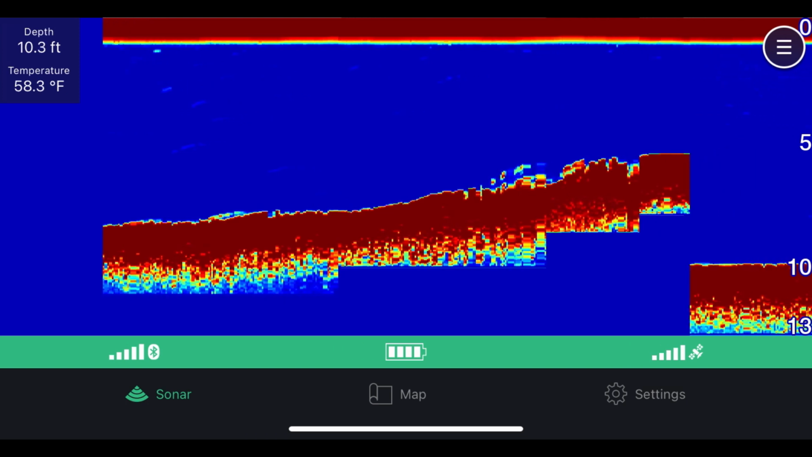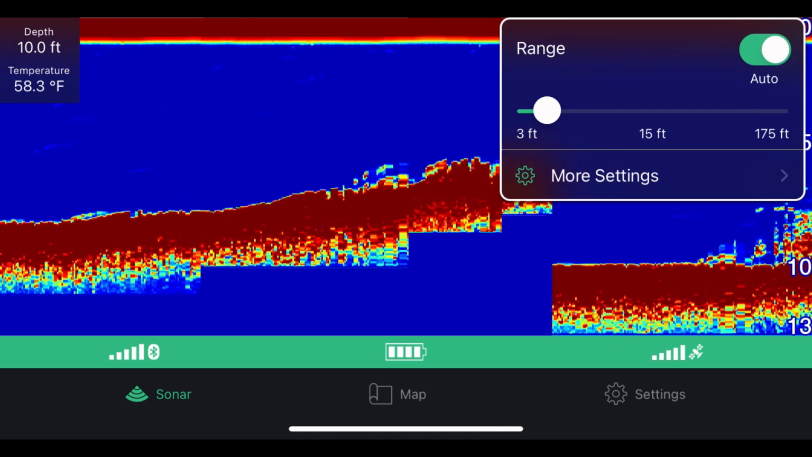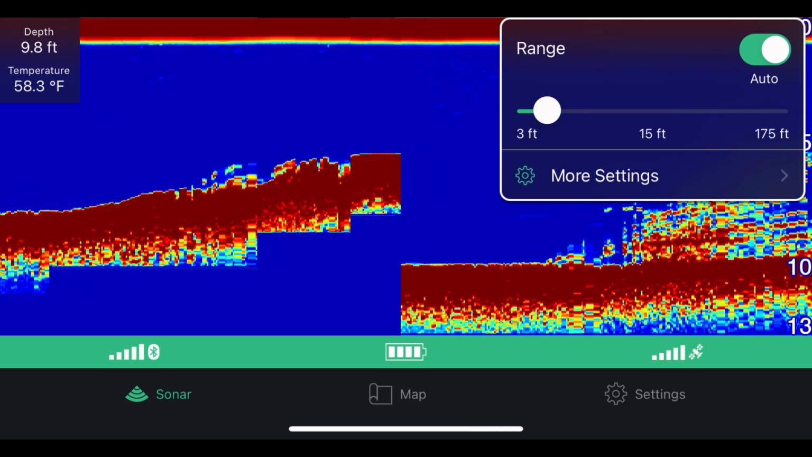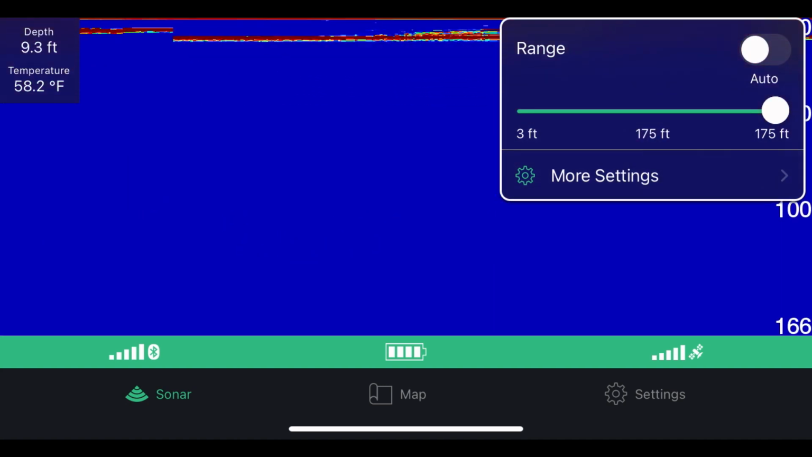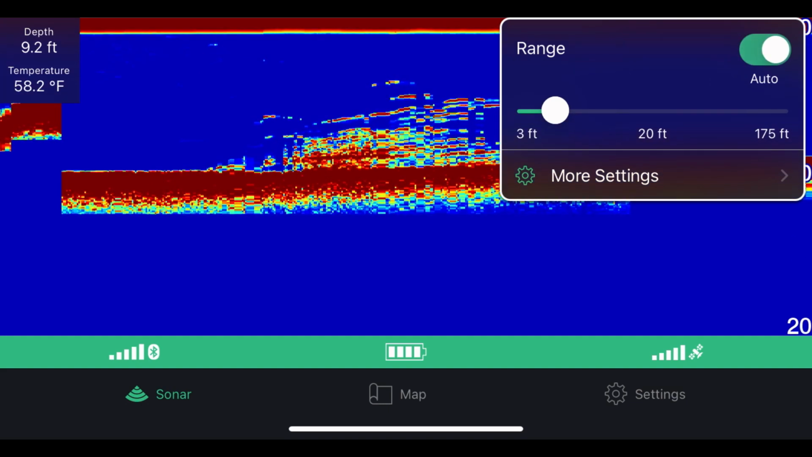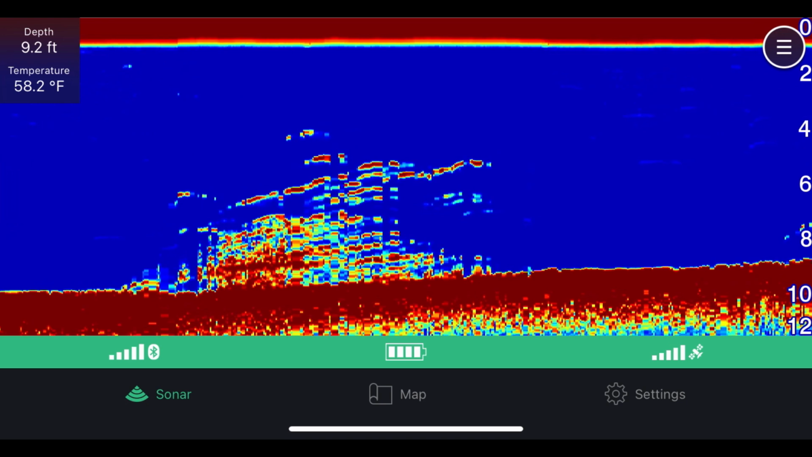Next, we can talk about the actual sonar settings. So we're going to go up to the 3 bars up here, and it's going to give you the range and more settings. So the range is how deep the water is that it's reading. I have it set for 15 feet right here. You can set it from 3 to 175. And if you hit auto, give it a minute, it'll adjust for you.